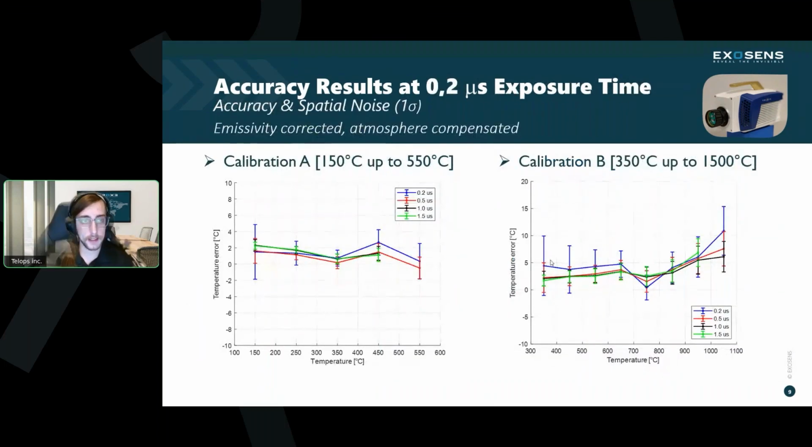And one last slide here on the calibration. Here is the error for different exposure times, as well as across the temperature range of our 2 calibrations. As you can see, it stays within spec. It does fluctuate a little bit. There is a good amount of detector non-uniformity that we are contending with, but we are very pleased with the performance of this detector, as well as the calibration we've applied and its usefulness in terms of radiometric accuracy.